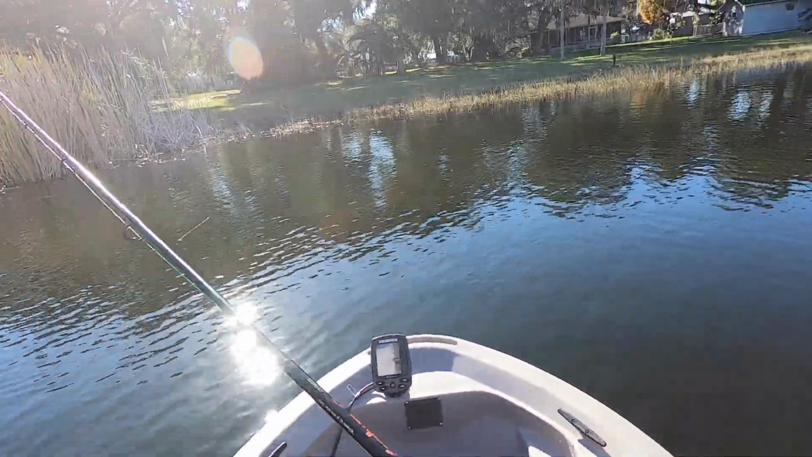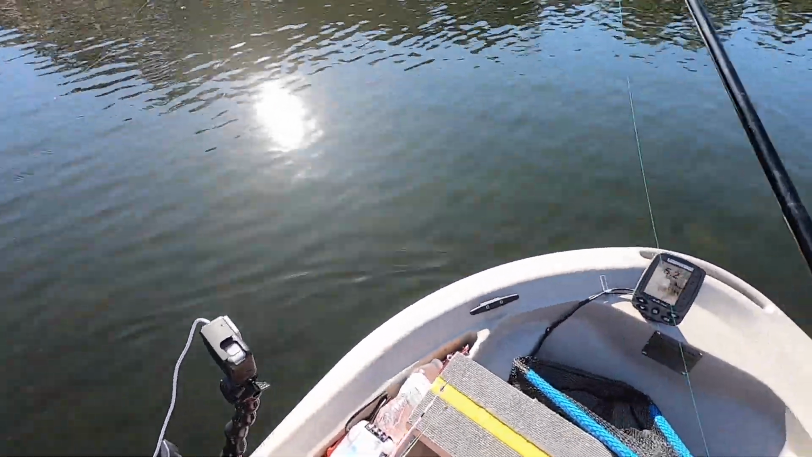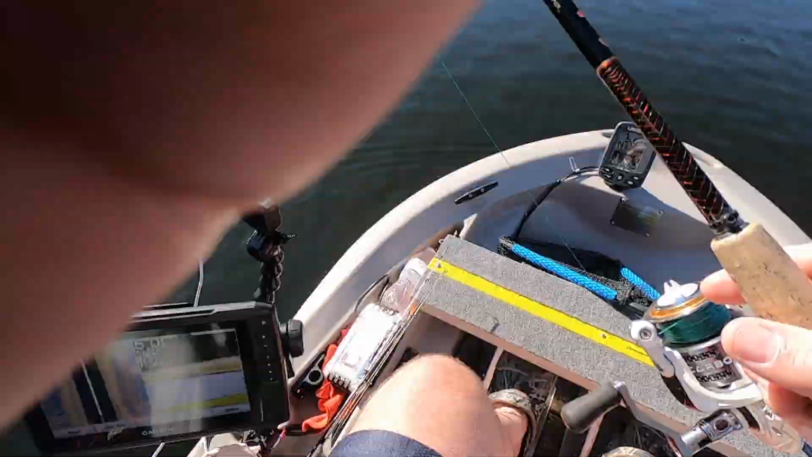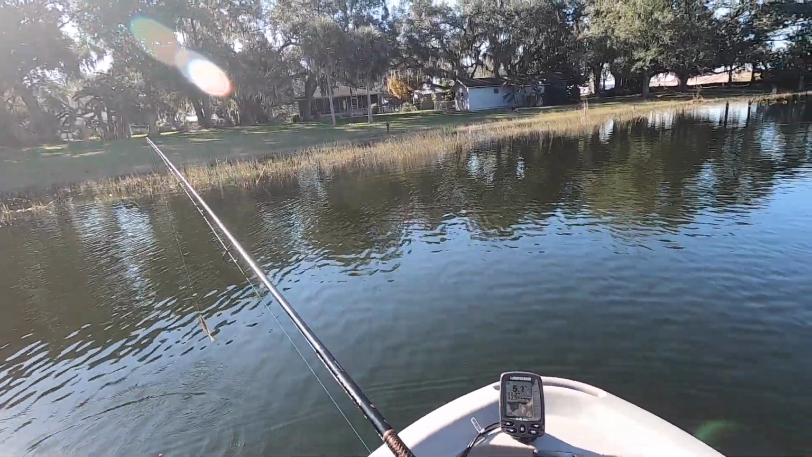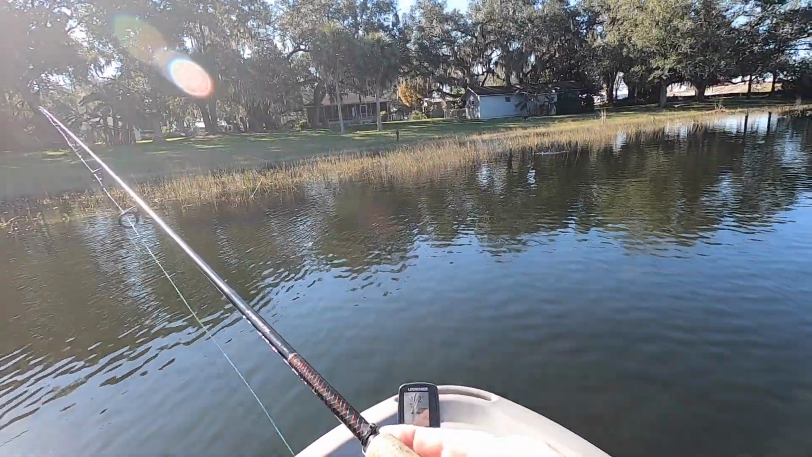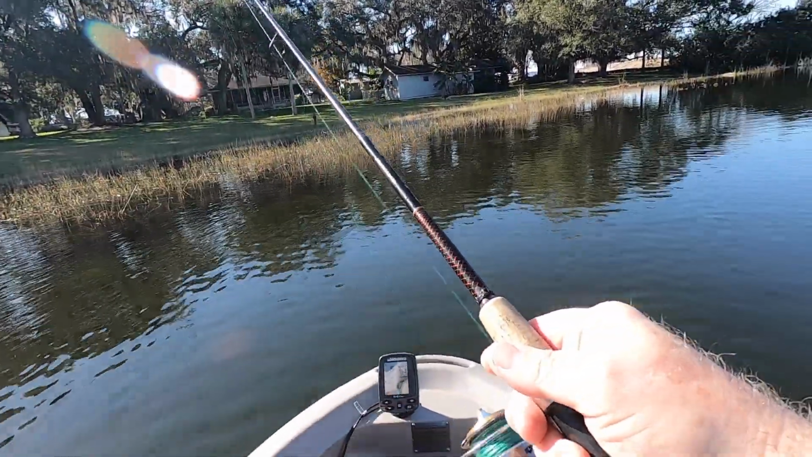Now I can actually see the bottom here. It's shallow enough, and this is really clear water, I don't know if you can see it, but if they're starting to make beds, we'll be able to see them by looking over the side. That's kind of why I came over here. Right about in this area would be a place where they would really start to spawn.